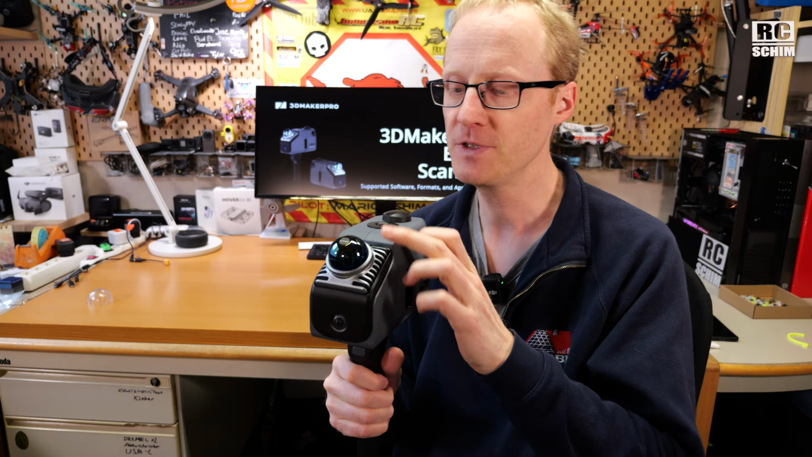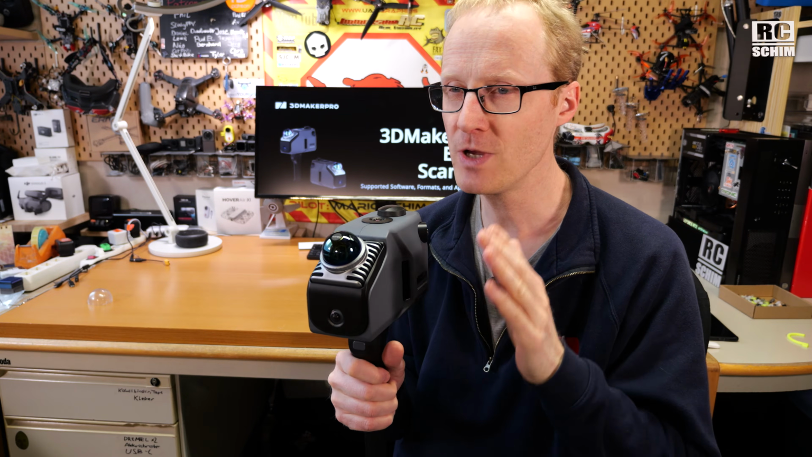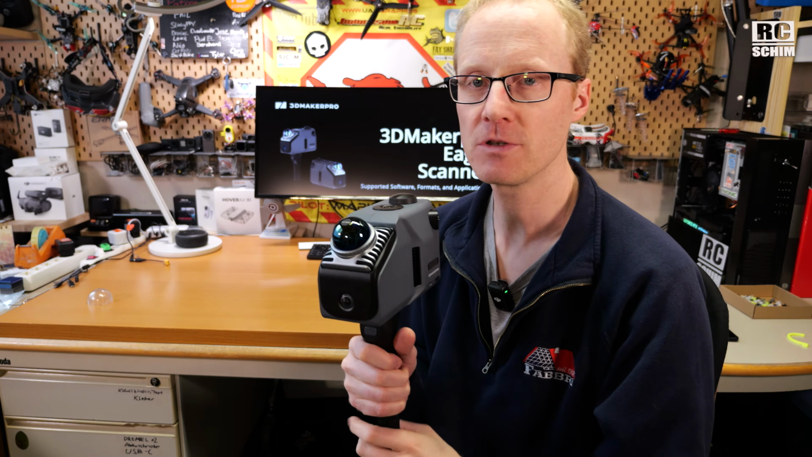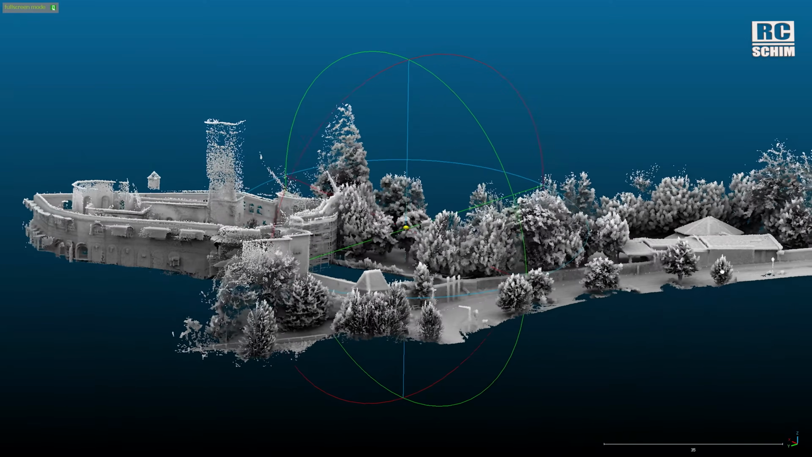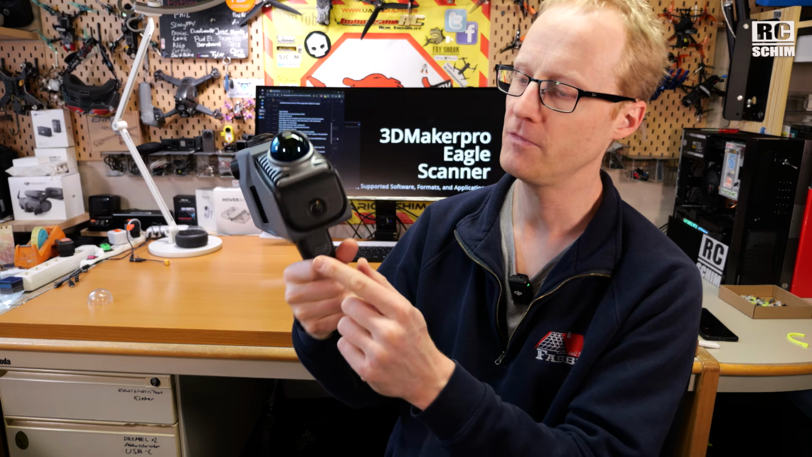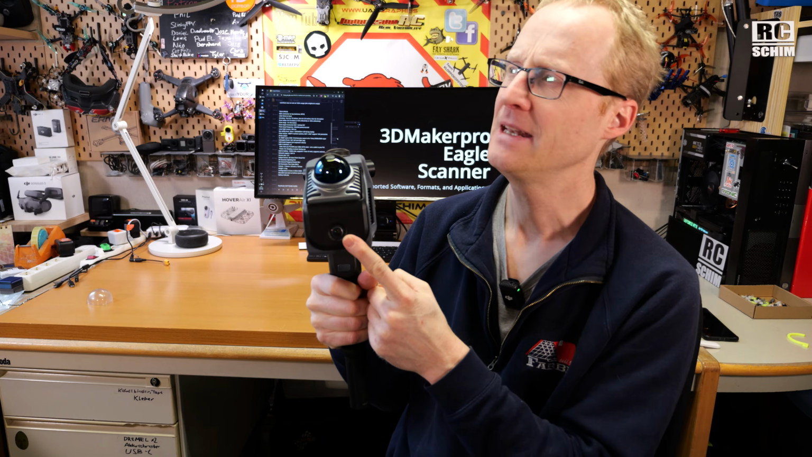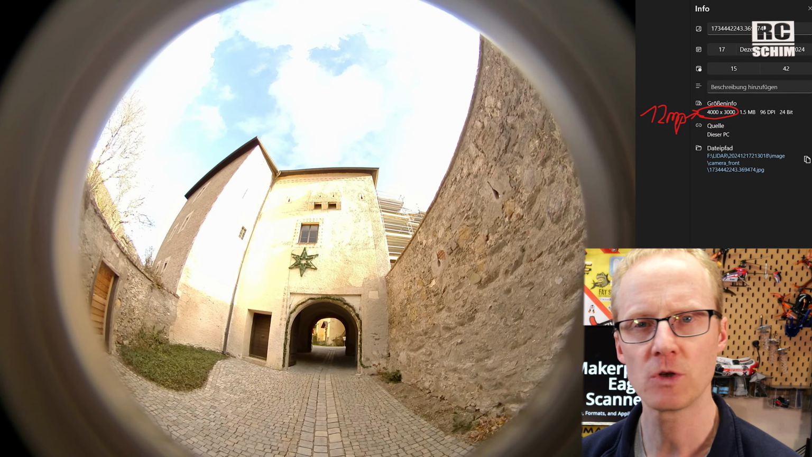LiDAR is a rotating laser that sends out dots, and the reflection of the dots is measured. This way you get a really laser accurate representation of your surroundings. It produces a 3D point cloud, with up to 200,000 of these measurement points per second. In addition, you have 4 of those 180 degree 48 megapixel cams. They call them 48 megapixels, but when I inspected the images, they were 12 megapixel.